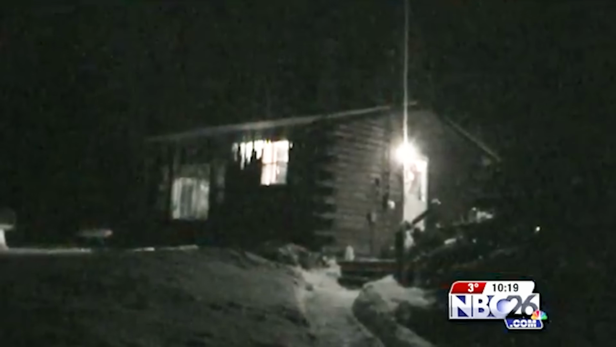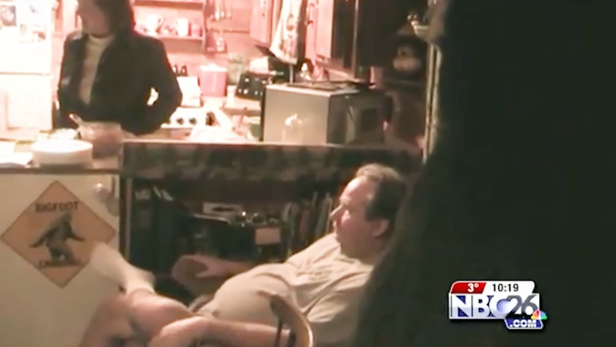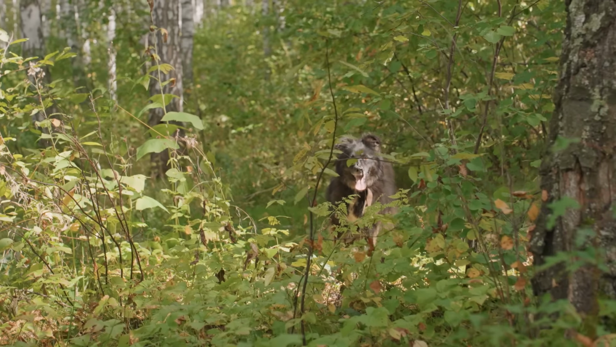Craig Salk lived a quiet life on 80 acres of land in Menominee, Michigan with his wife Barb. They lived in a small cabin, worked part-time jobs at a local gas station and Subway, and spent as much time as they could hunting. To keep track of the wildlife on his property, Craig set up several trail cameras around the woods.